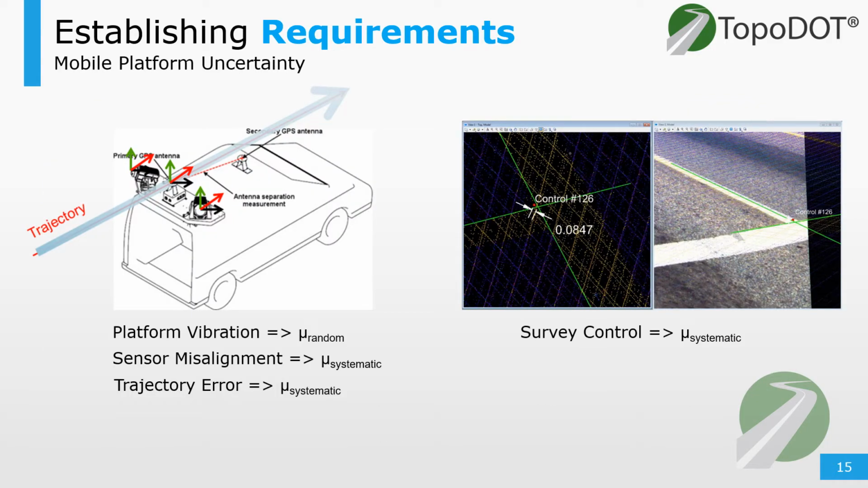How about a mobile platform? It's a more complex system, and it's moving. These systems mainly see systematic error. A few sources of error include the platform system vibration, which is going to be random. Maybe the IMU can't compensate if it's not fast enough to control or dampen out those vibrations. Sensor misalignment, which would be systematic. So this is more of like a fixed error.